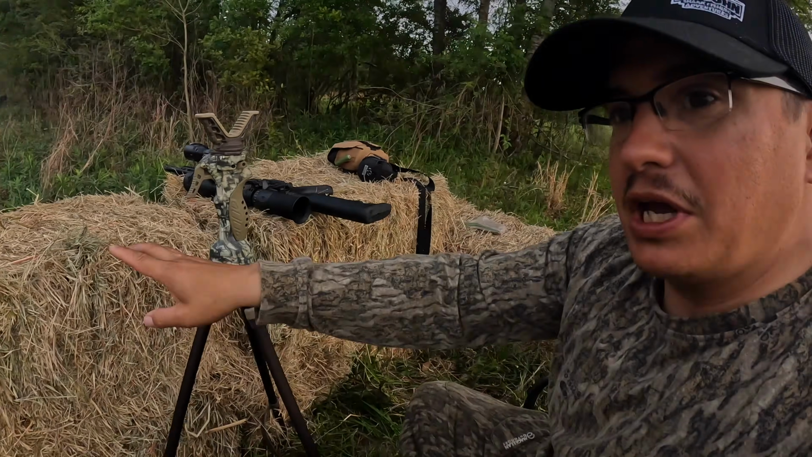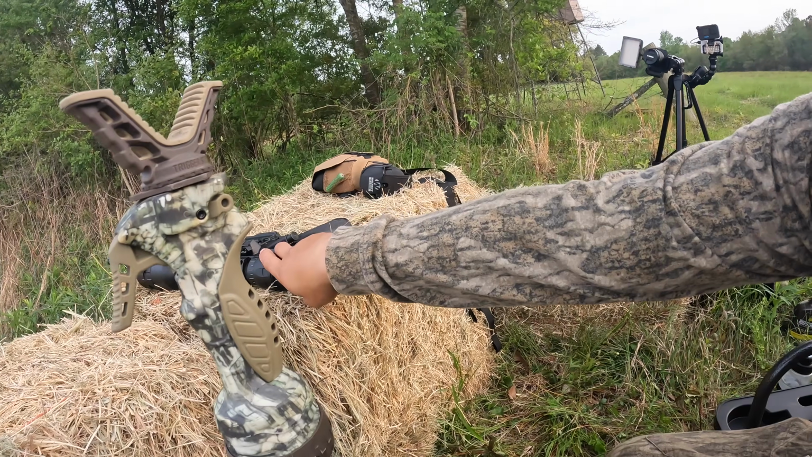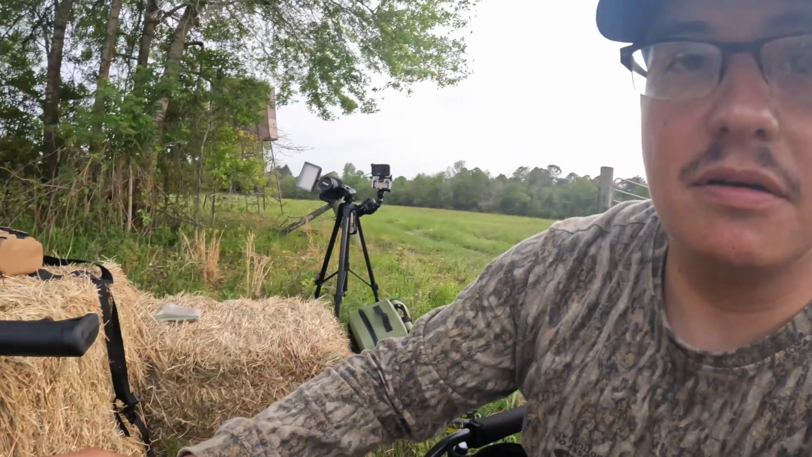Alright guys, gotta be quiet. But we set up. We got our hay done. Got my AR right here. I got my thermal or IR laser. Gotta have ear protection. Got my tripod for that. And the camera set up here and there. All we do is wait on nighttime for these hogs. I'm super pumped. First time doing a night hunt.